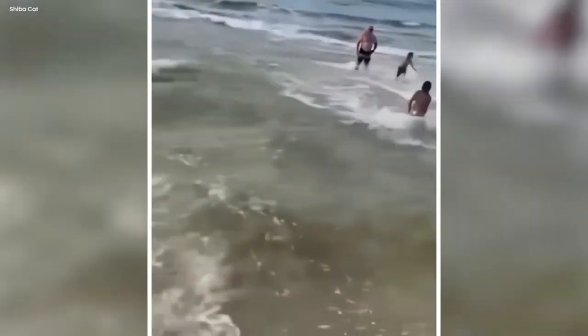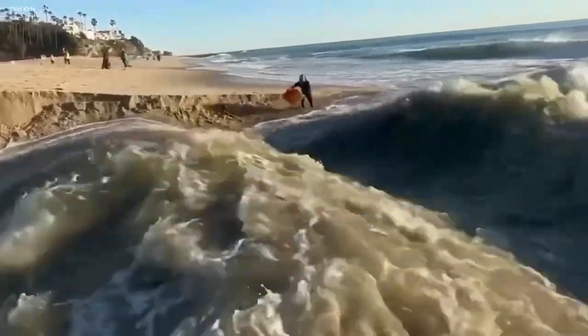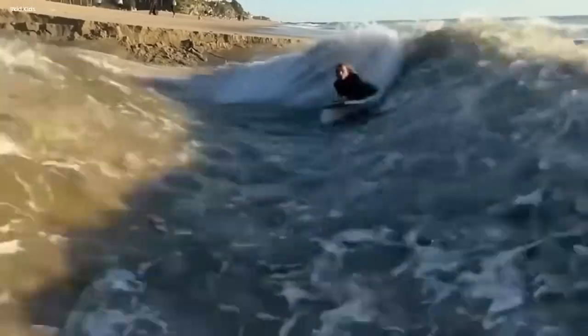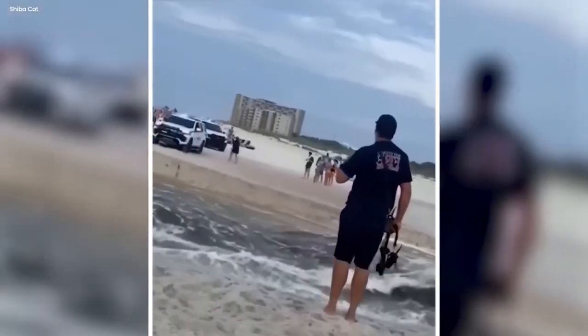But here's where things got really surprising. As the man kept digging, the water changed. It went from a gentle flow to a strong current. The peaceful trench turned into a rough river. Waves that were far away suddenly crashed all around, and the fun turned into difficulty.